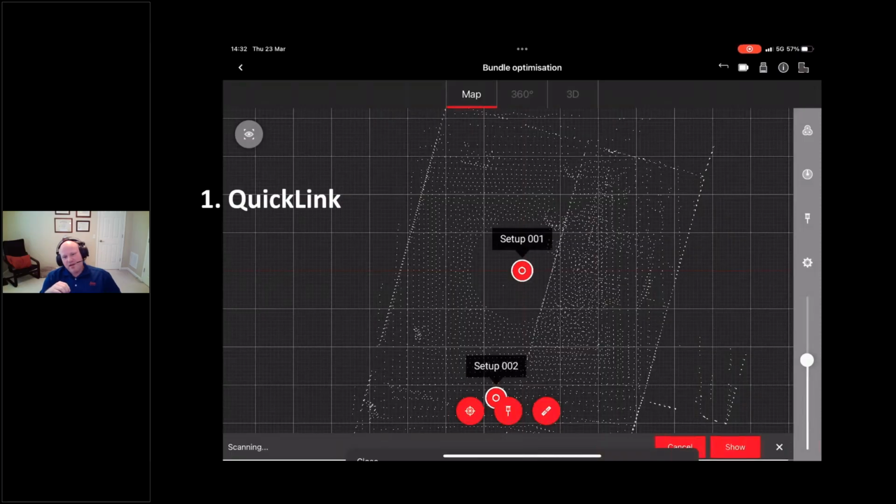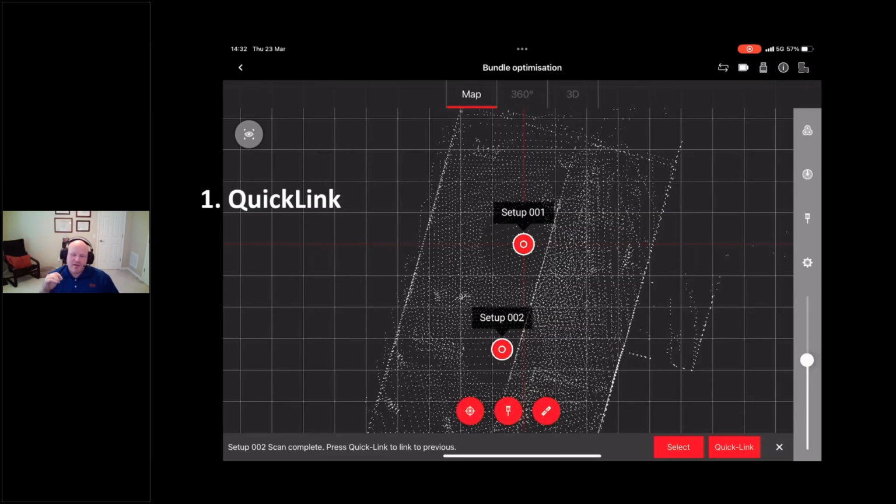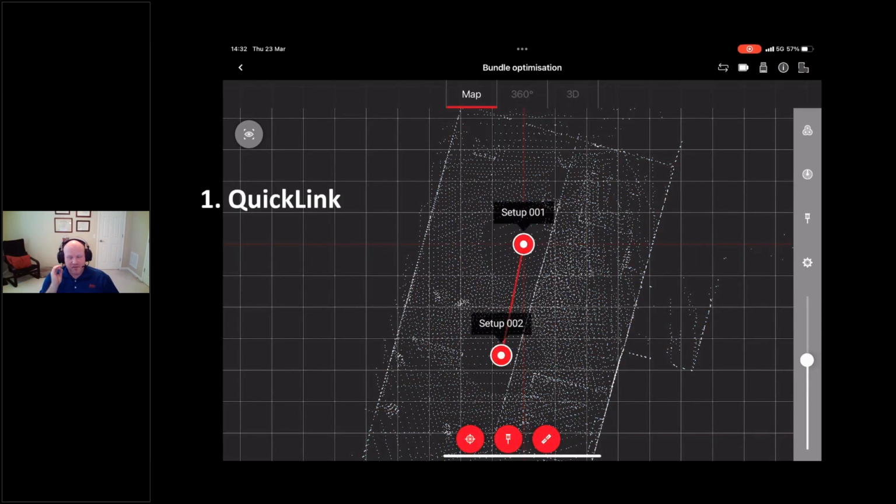It connects and it does a very lightweight calculation based on nearest point neighbor. And you can tell it's not doing a very robust calculation because it generates that link almost instantaneously when you hit quick link. And then the second option you have in Field 360 is pre-align.